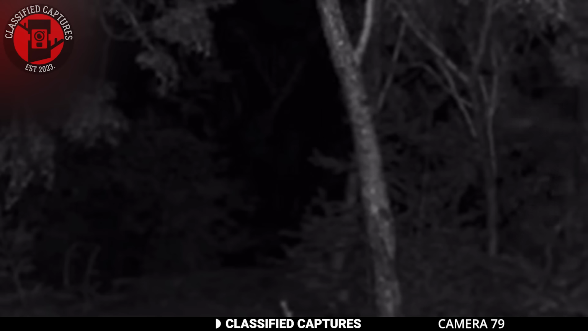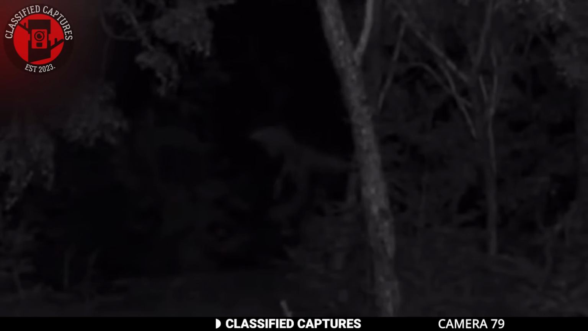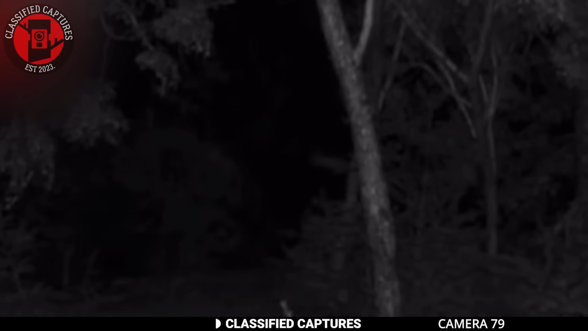Trail cameras have become a crucial tool in capturing rare glimpses of cryptids, those elusive, often mysterious creatures that roam the wild.